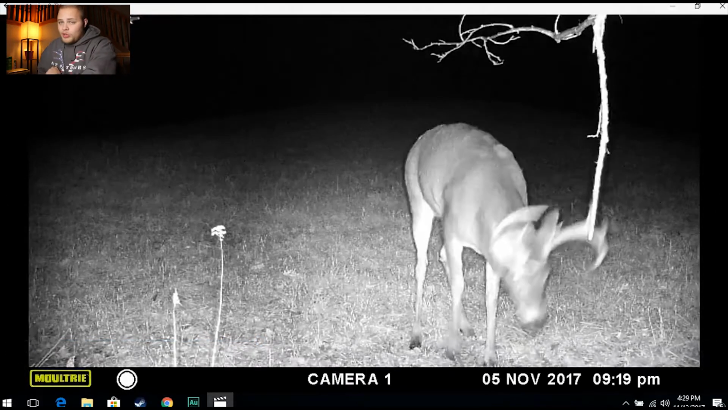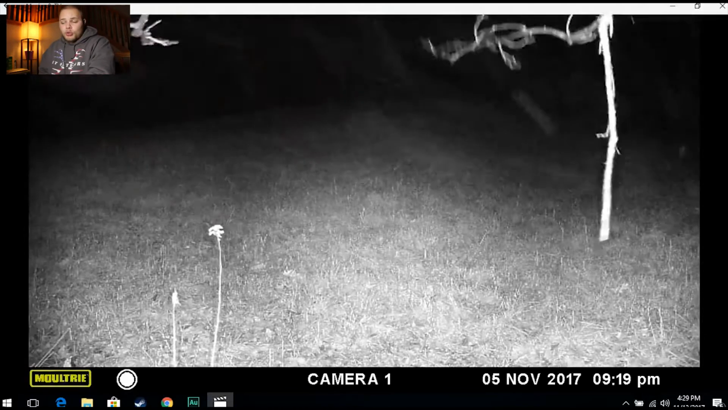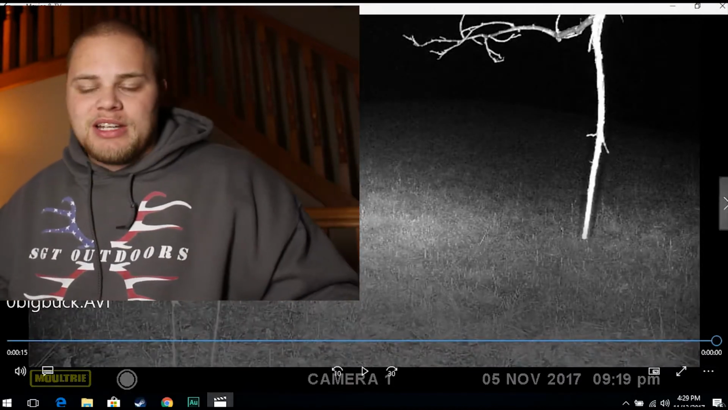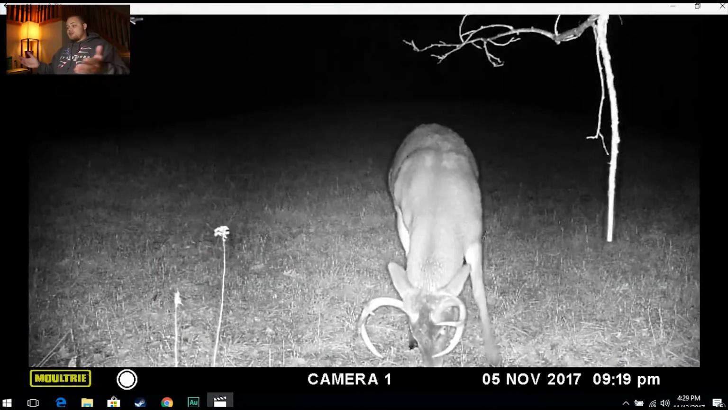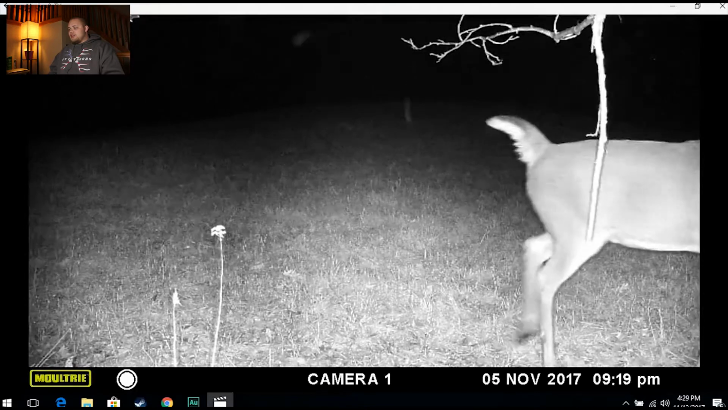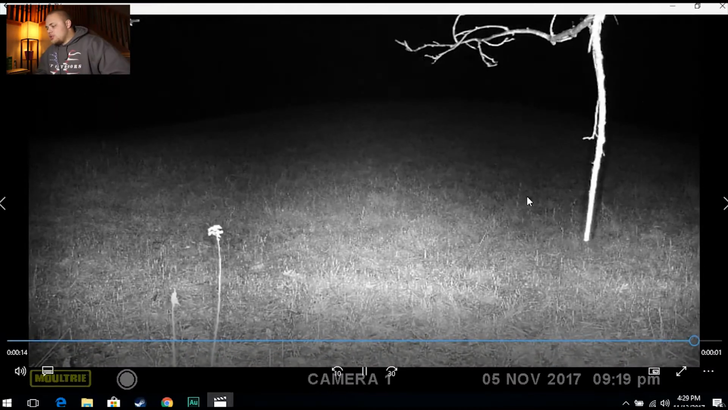Perfect world, 1 more year. He is a buck of a lifetime. Real world, I'm shooting him so quickly if he even attempts to show his face during daylight hours. So, I'm going to play that one again too, because this is worth it. This buck is just phenomenal. He's got good mass. He's got a nearly perfect rack. The right side's a little different from the left. Nearly a perfect typical buck.